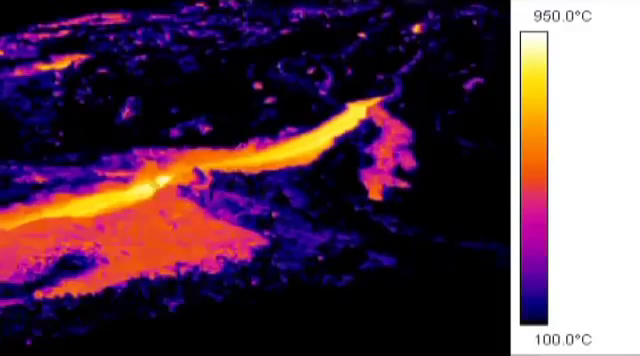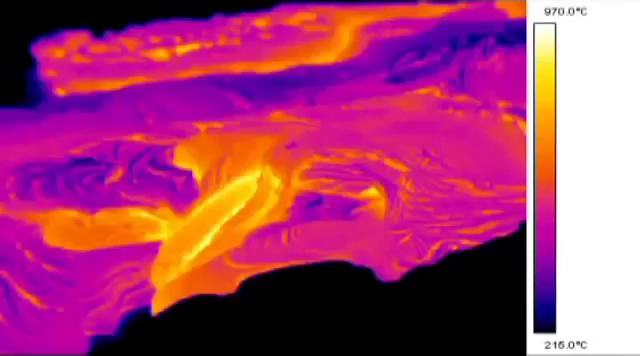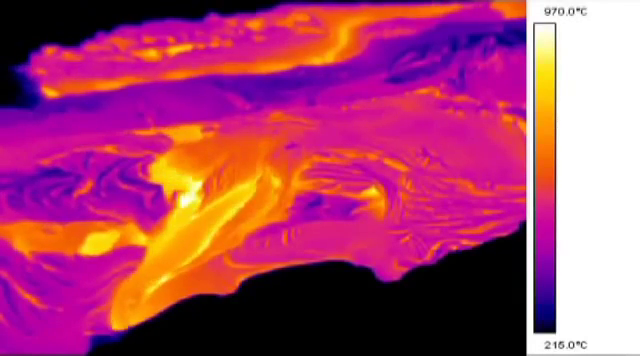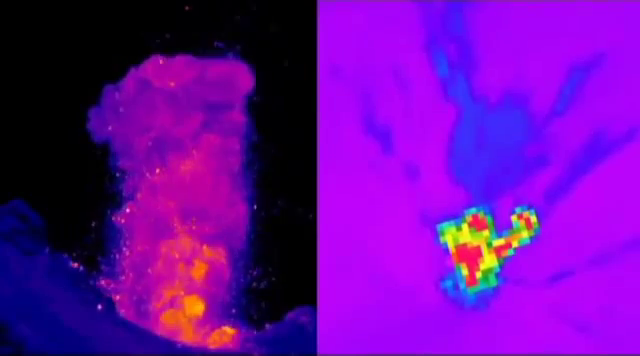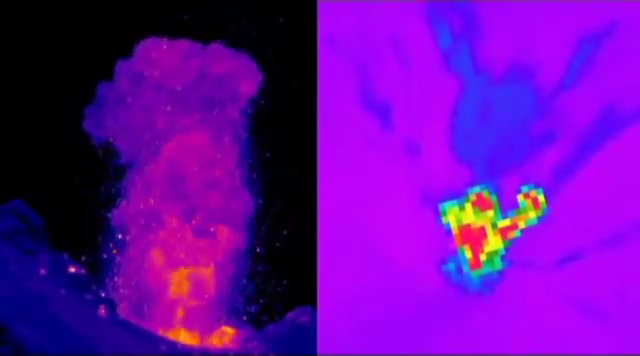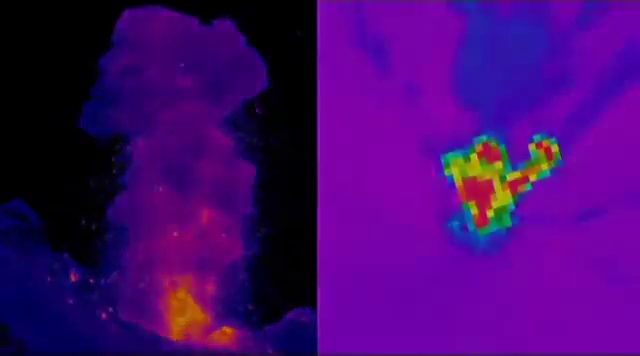The way we used to do this in the past was you had a thermocouple, a little metal rod, and you'd wear a flame retardant suit, get as close as you could, stick that into the lava and get a measurement. Fortunately, we don't have to do that anymore. Thermal data is an important tool for understanding what happens before a volcano erupts. Combining satellite data and information from the FLIR camera makes it possible to better anticipate eruptions like the one at Shishaldin.